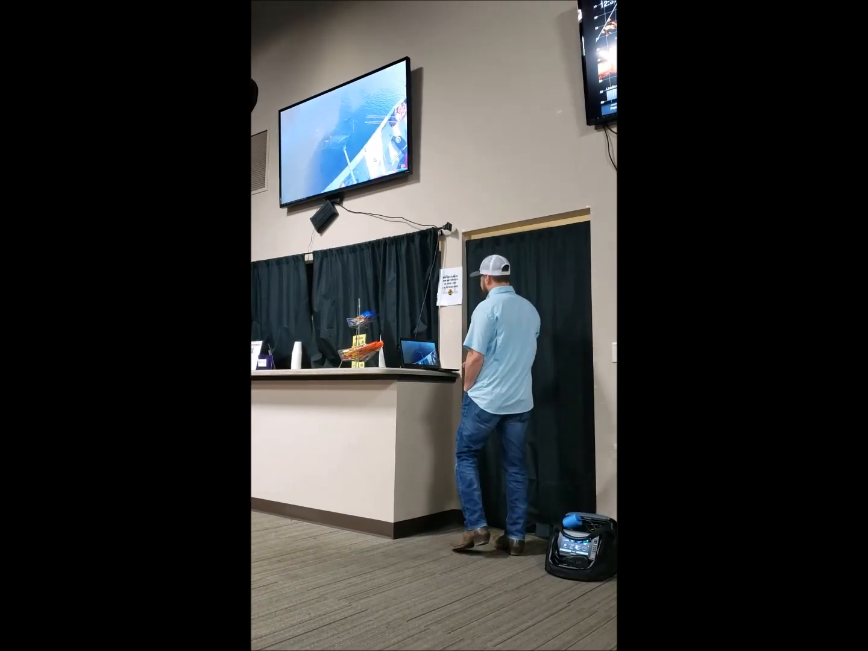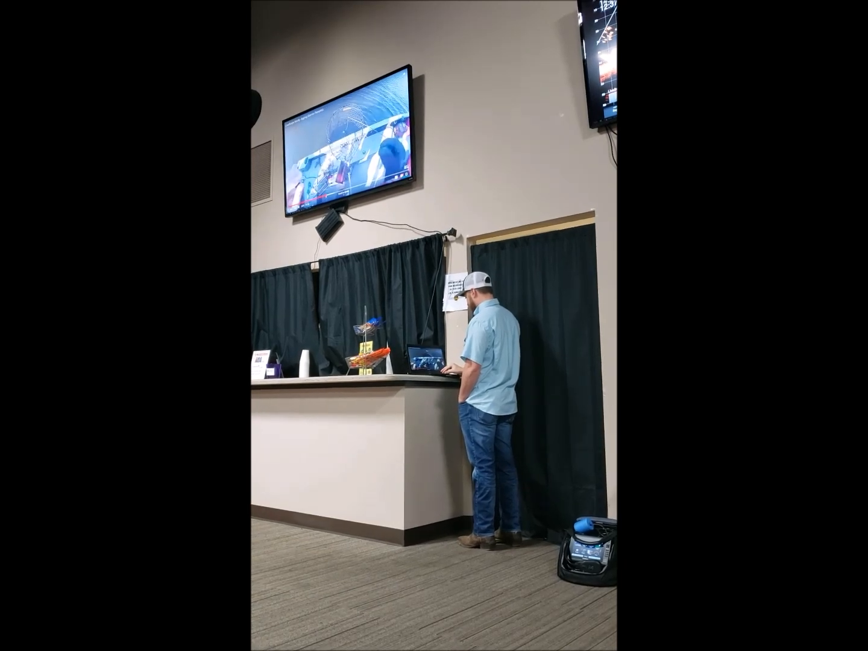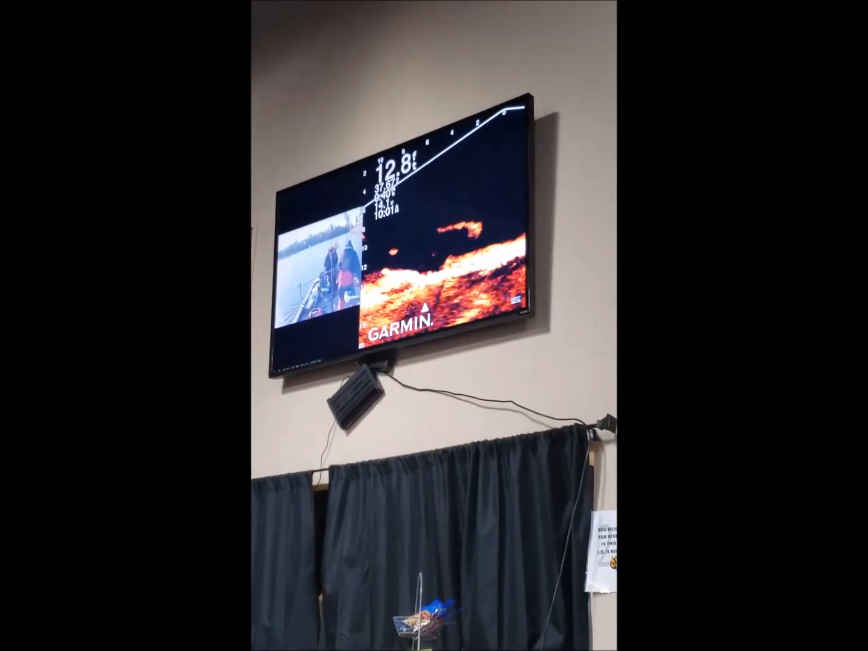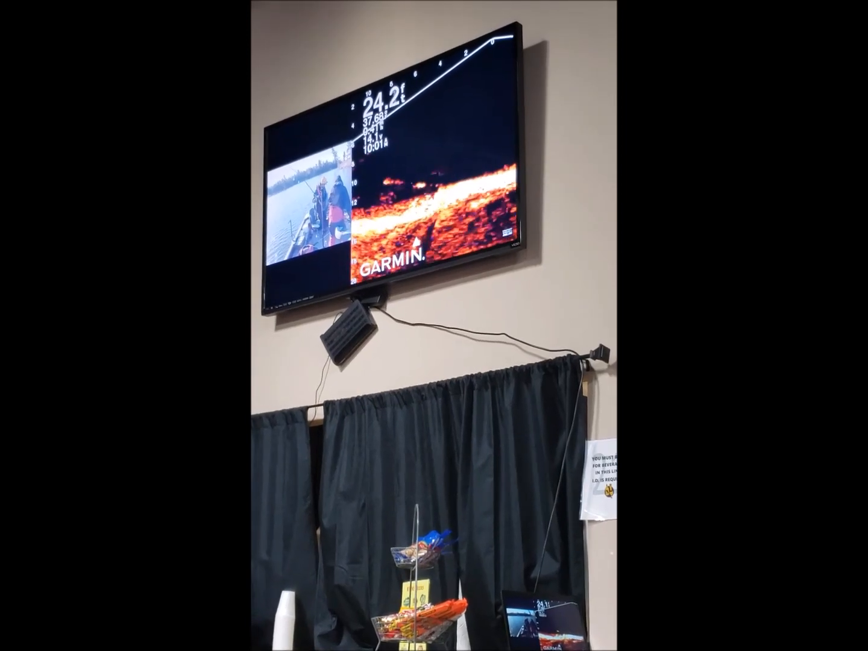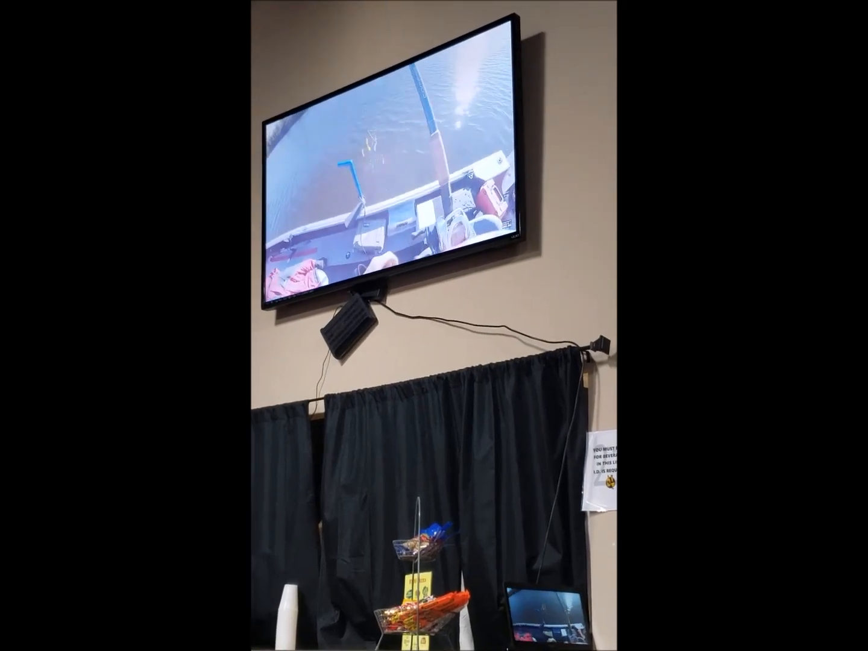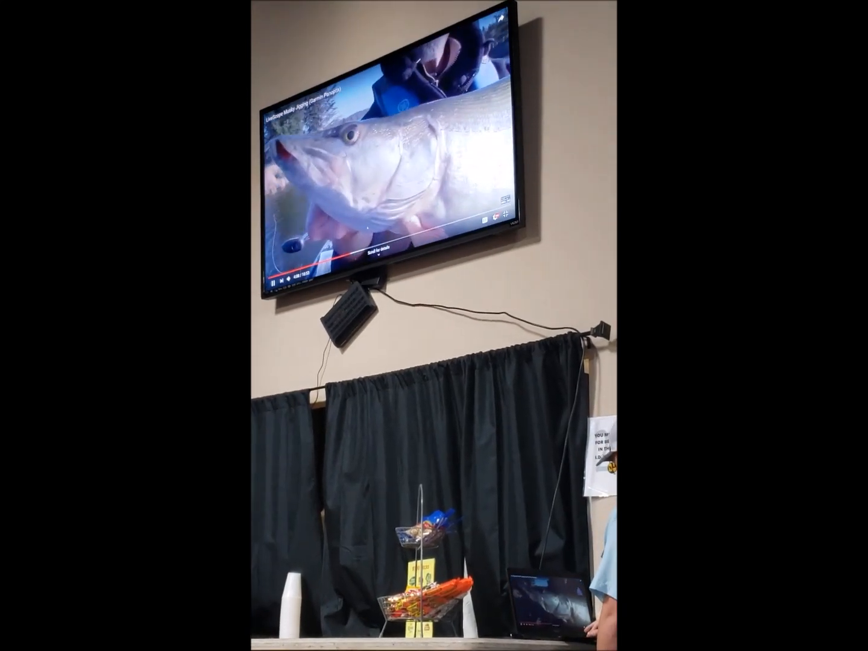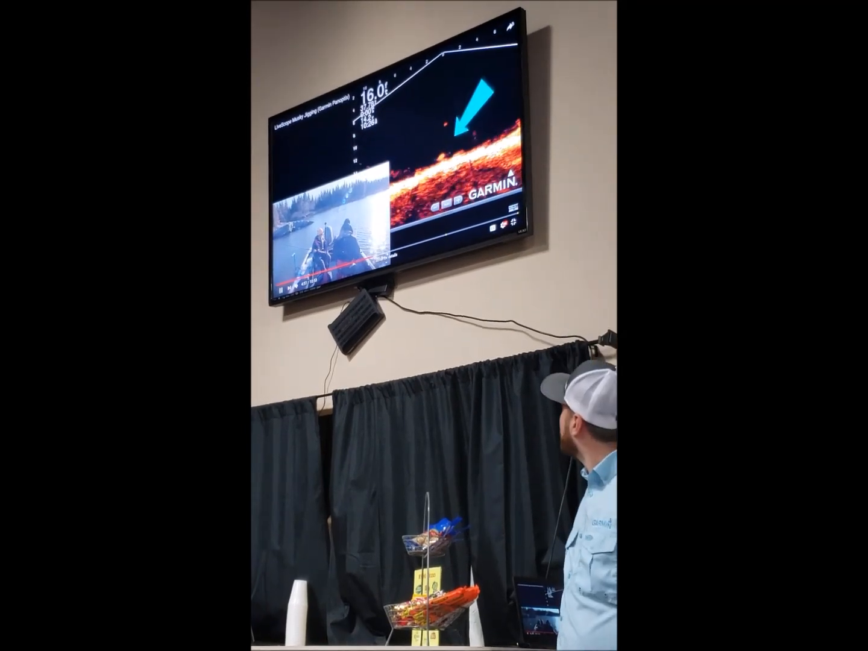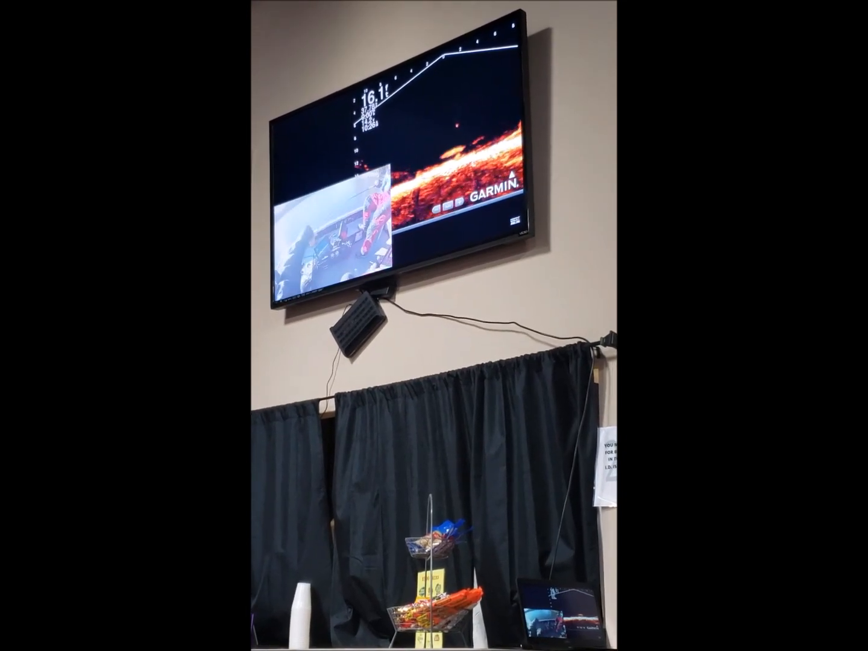But nice muskie. A couple more. So we'll see there that he's interested. Backs off of it a little bit. I think that's the one he caught already. So there you can see the fish on the bottom there, and it coming up again.